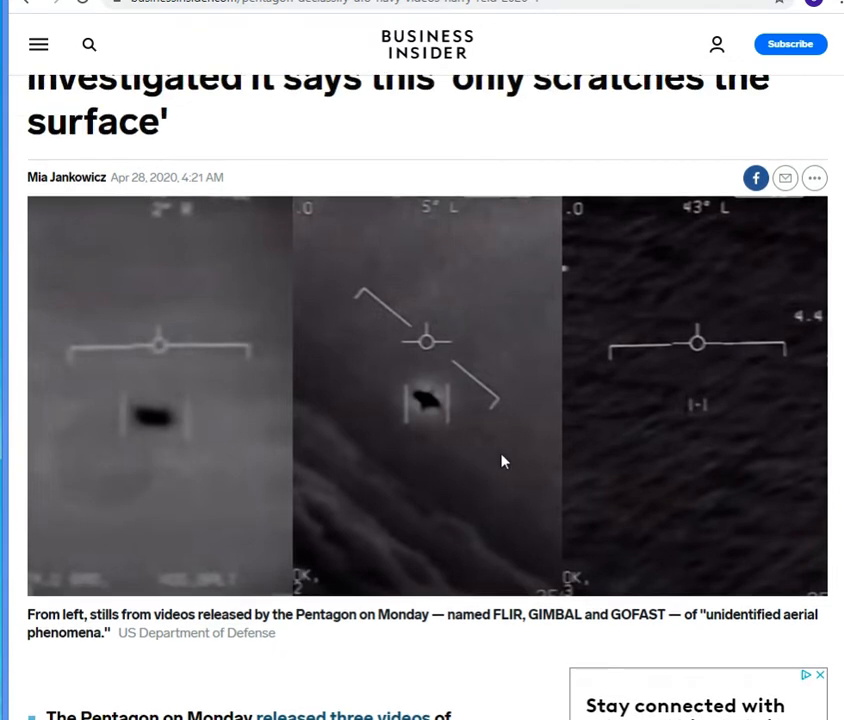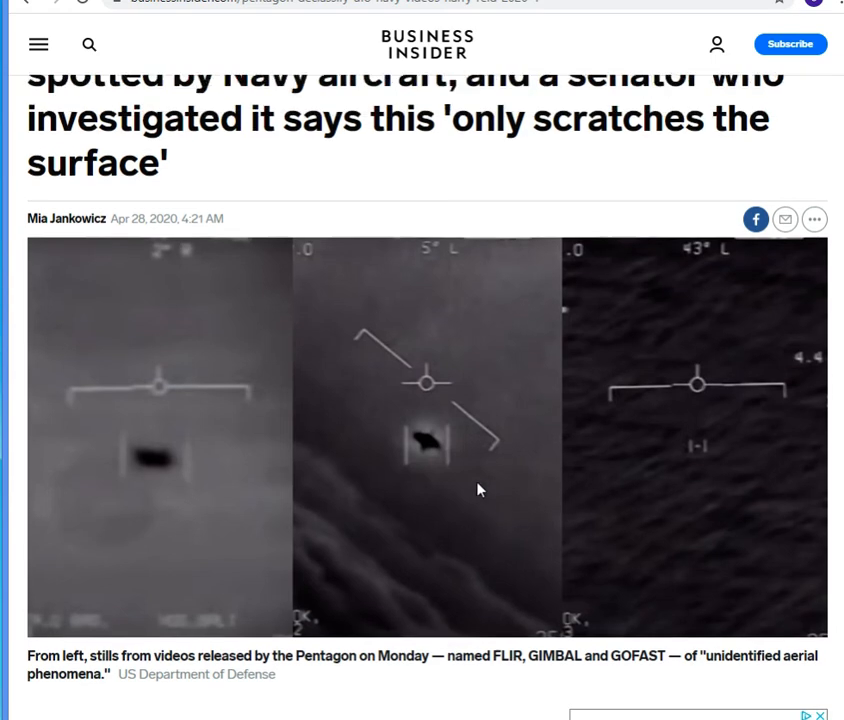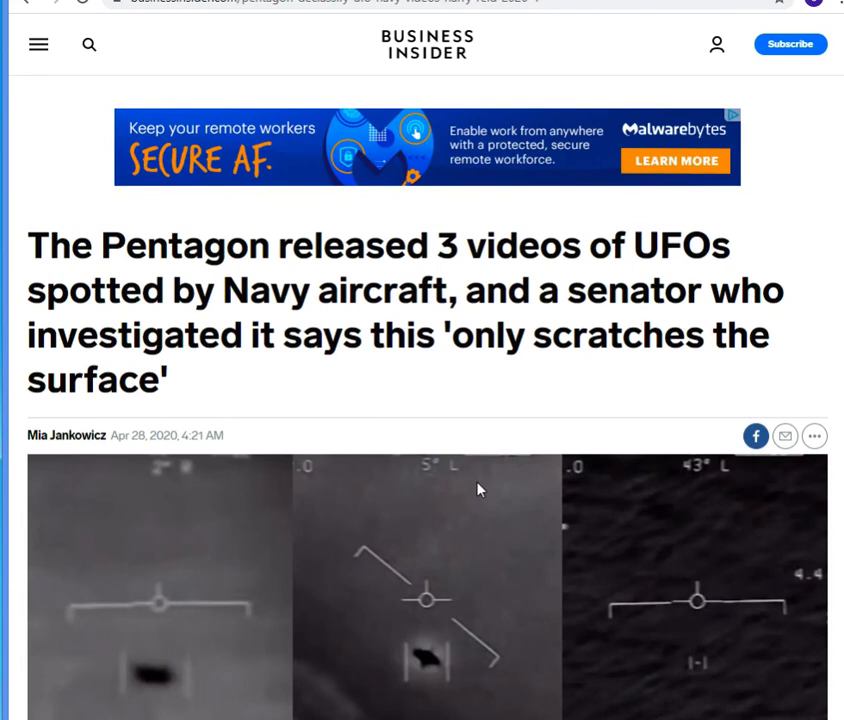So that's my theory, is that these were potentially videos of people doing tests of hypersonic missiles. That would explain why the Navy was able to pick them up, because if you're testing a new missile, especially if it's classified, you're probably going to test it over the ocean in case something goes wrong. You're not blowing up over a city or somewhere else where people can hear or see or get injured by the mistake. So hopefully this has been informative.